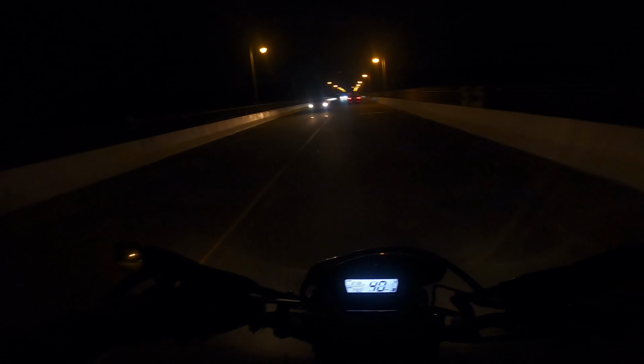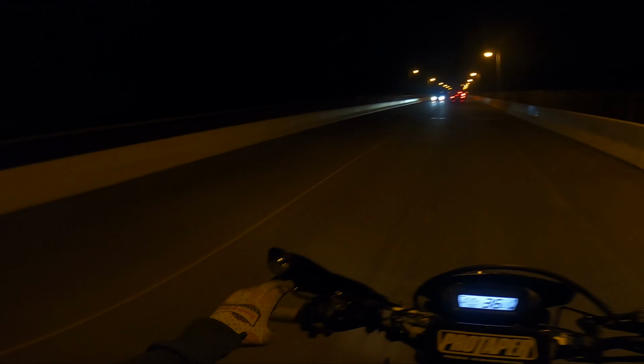It's weird looking to the right of the bars. I'm used to looking left. Visor down for the air. Don't like how much we're leaning left there, especially with oncoming traffic. Let's rip one up the hill again quick.